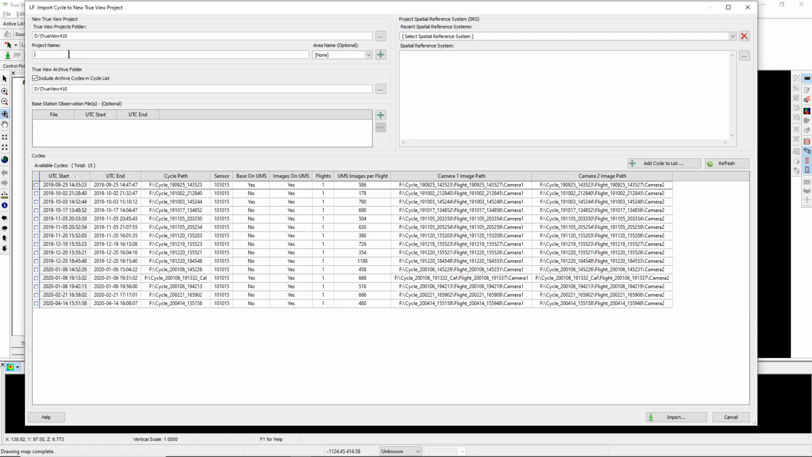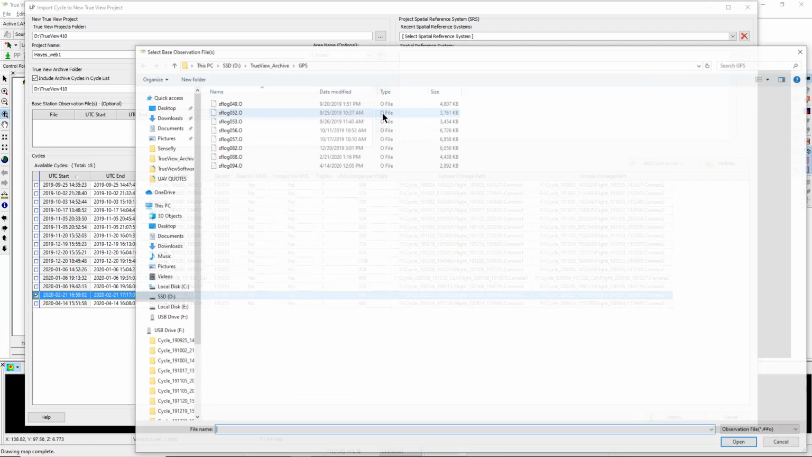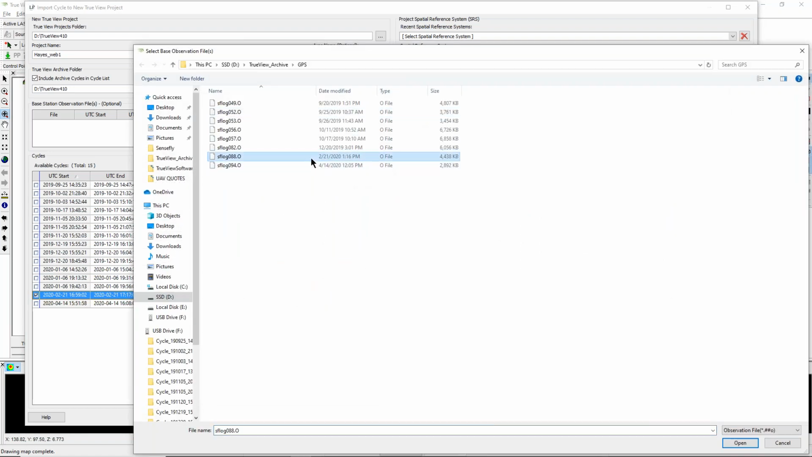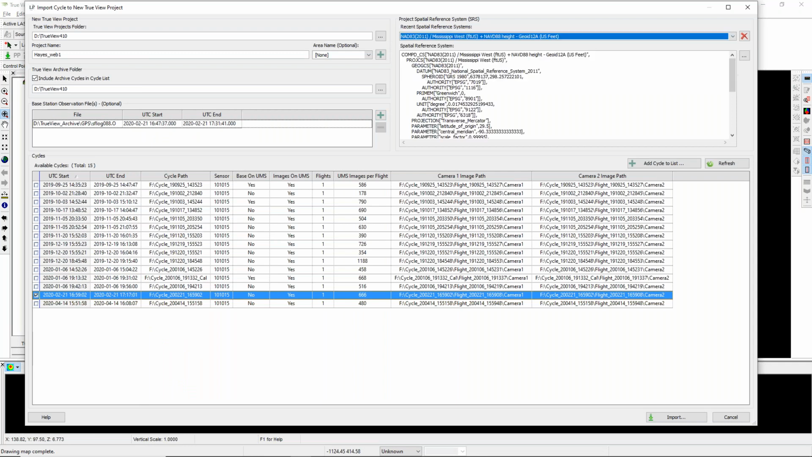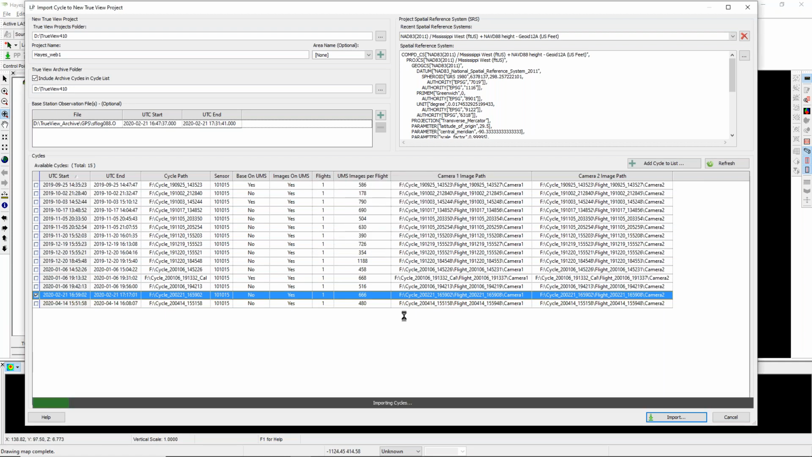So let's just call this, I don't know, we'll call it Hayes Web 1 or something. So I need some GPS information, right? So we PPK this. So let me find, I'm gonna do this flight right here. I'm gonna find my observation file off my GPS for that. It's RINEX information. I know this was done over in Mississippi, so I'm going to choose the stuff that the customer gave me and said this is what it is. So, and I'm going to hit my import button, and I'm going to hit yes. And we'll see what happens here. Just give this a minute to load up.